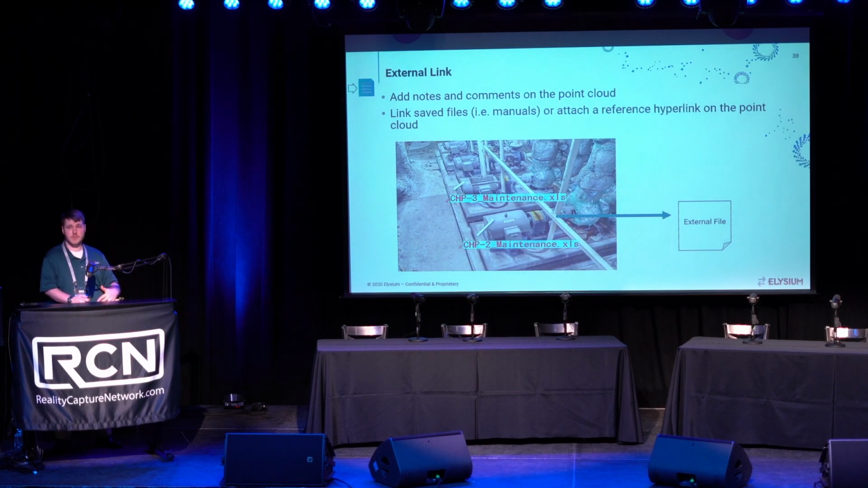External linking directly into the point cloud, making the point cloud kind of the master environment that you can use for keeping an eye on what's occurring in the environment. So in this case, maintenance schedules, websites, etc., being able to pull all that into the environment and keep track of it all within the point cloud, making the point cloud your central reference point for any of that information.